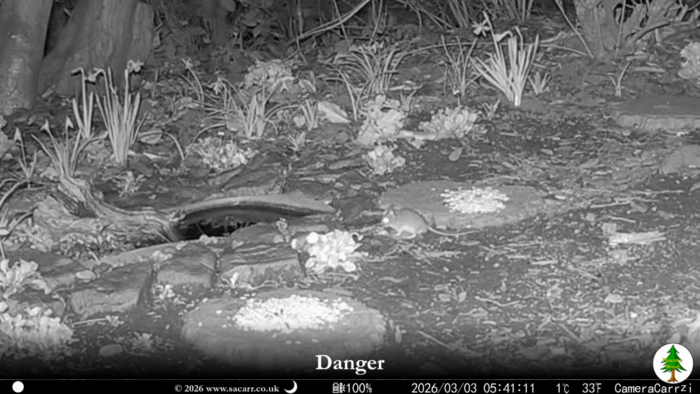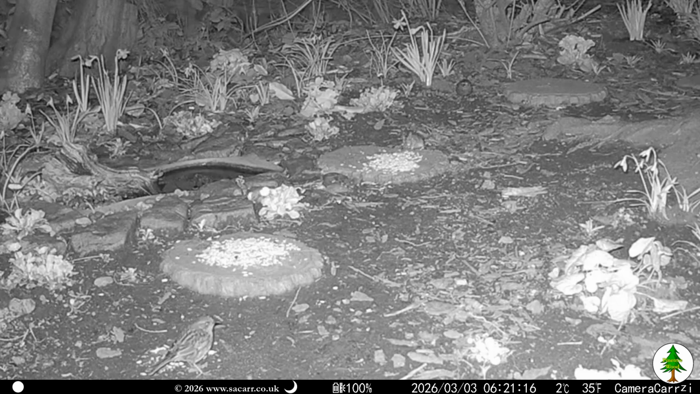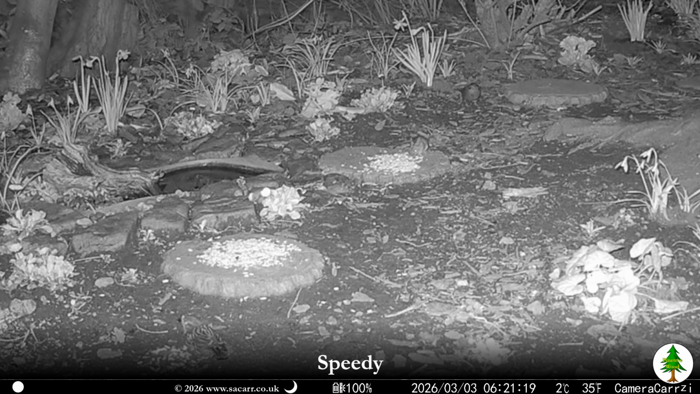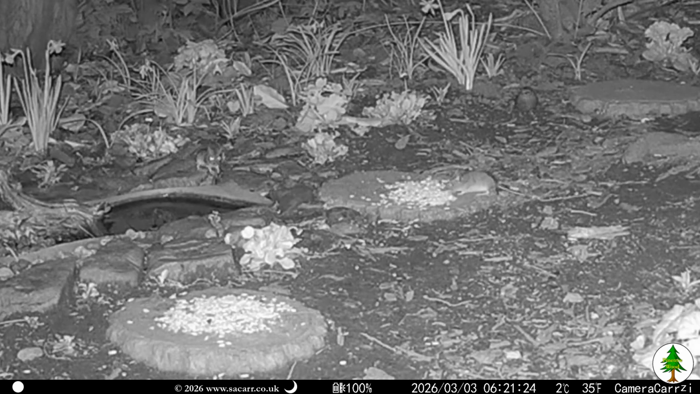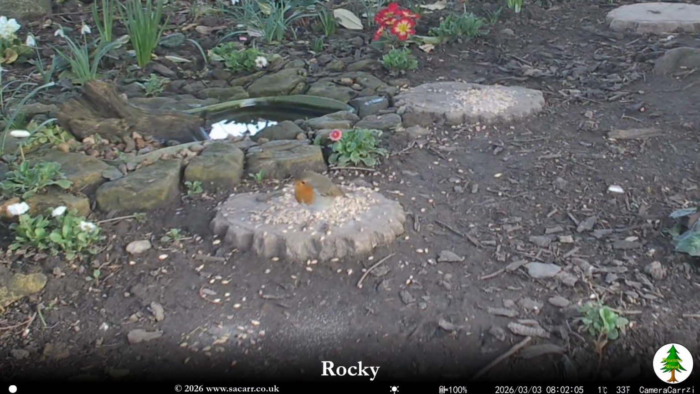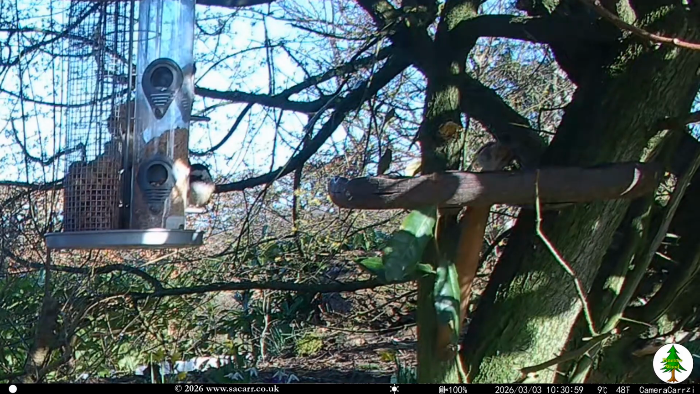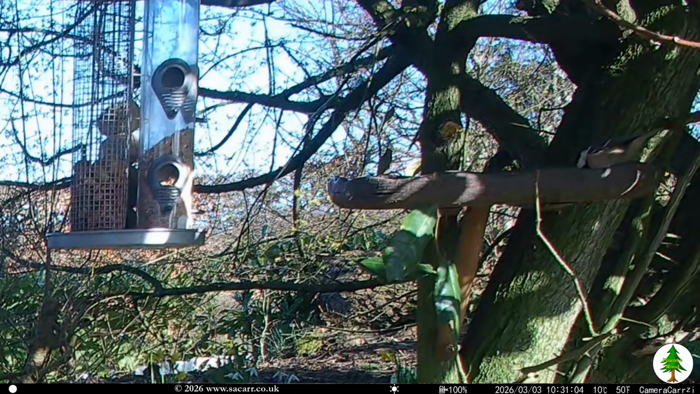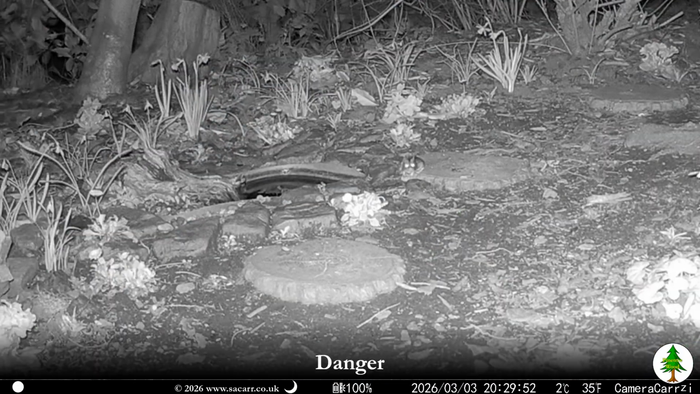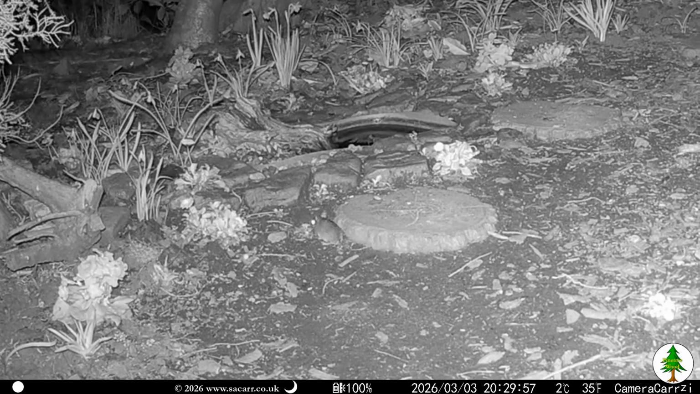Danger Mouse and Speedy were also frequent visitors across March. Coal tits and great tits have also been fairly common sights across the winter, though not every day. Danger Mouse is usually more cautious when out, frequently stopping and looking around for danger, hence the name.